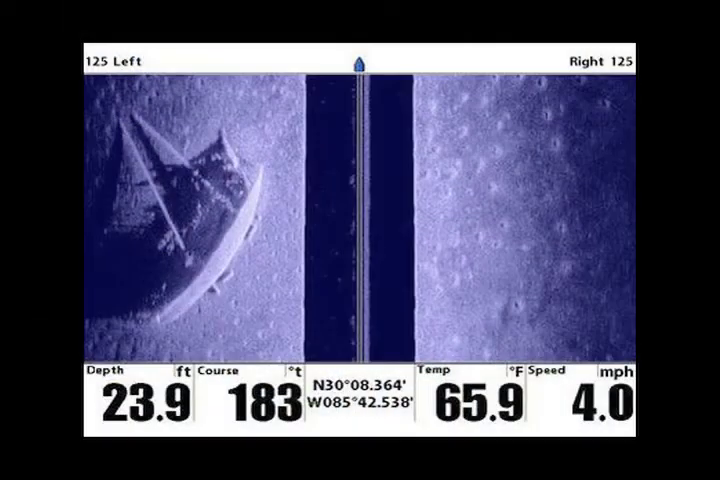Fuzzy, tell us about that. All right. On the left here, you've got a sailboat that was sunk during a hurricane. What's neat about this is on the right side of it, you see a bunch of what look like craters. They're flounder beds. But notice the detail of that boat. You can see the actual mast is still up where this boat sunk after the hurricane. You've got 125 feet on the left and 125 feet on the right. And right at the top of the screen there, that's your boat.